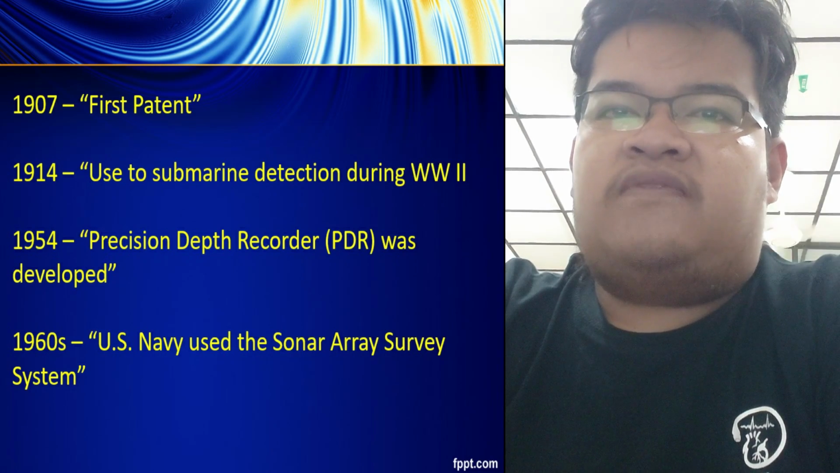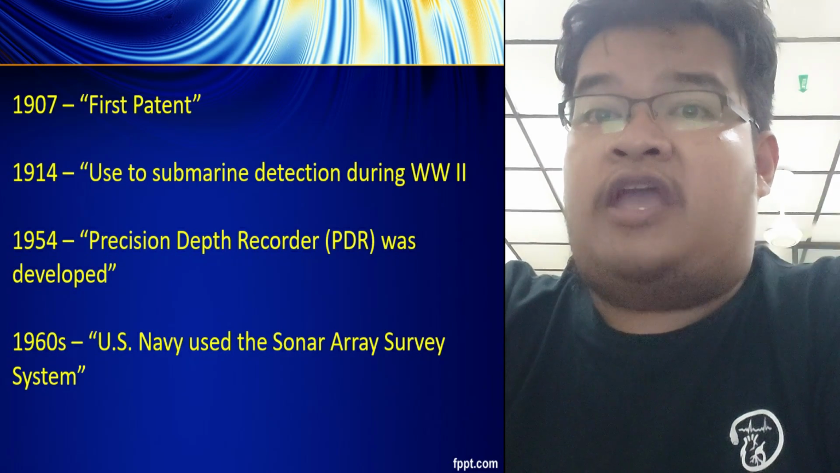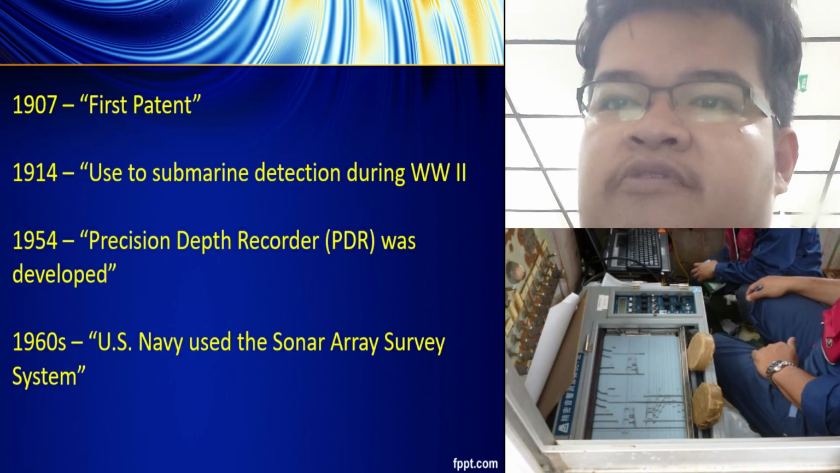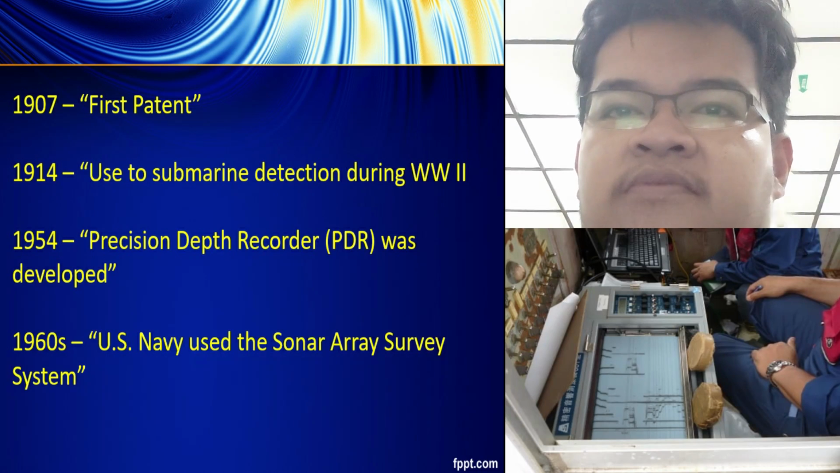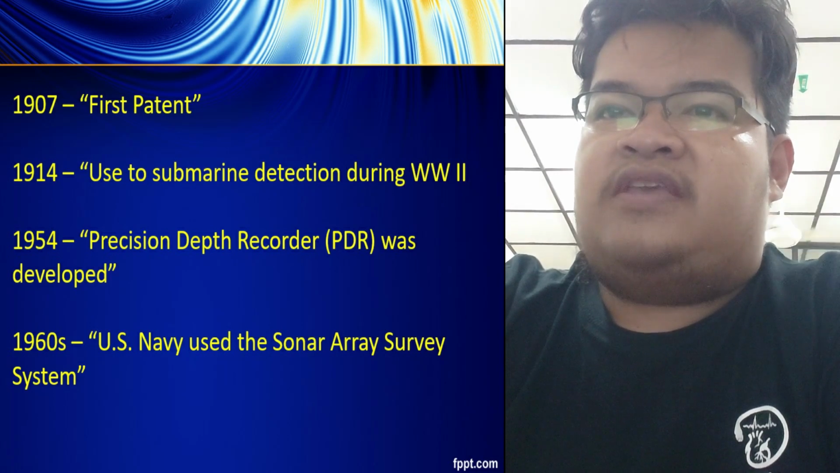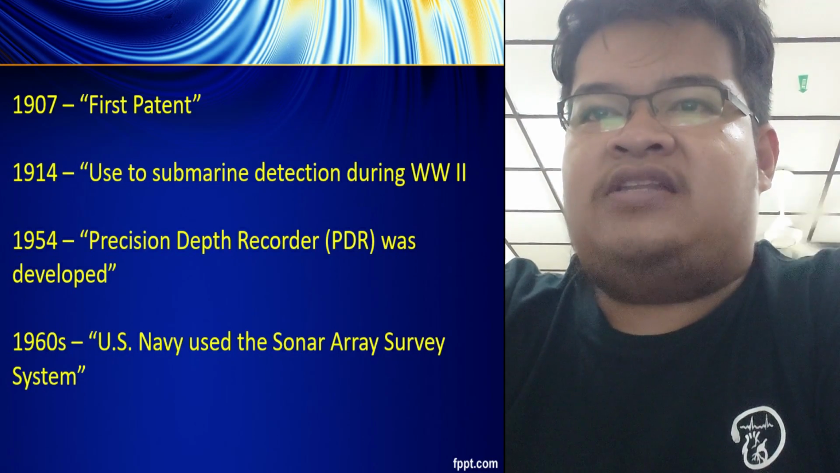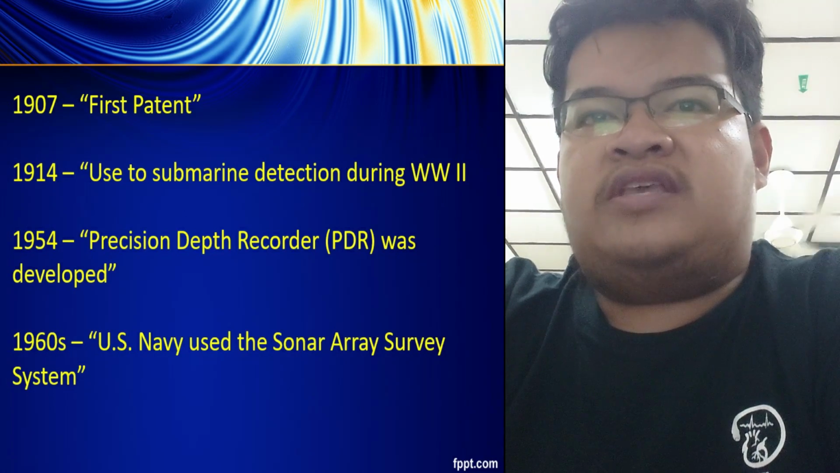In 1954, an advanced and highly accurate echo sounder for that time, called the Precision Depth Recorder (PDR), was developed. By the early 1960s, the US Navy used the Sonar Array Survey System to map large swaths of the ocean floor to assist the underwater navigation of its submarine force.